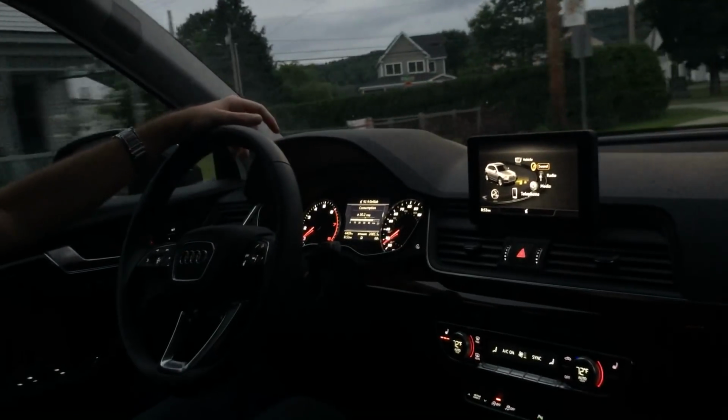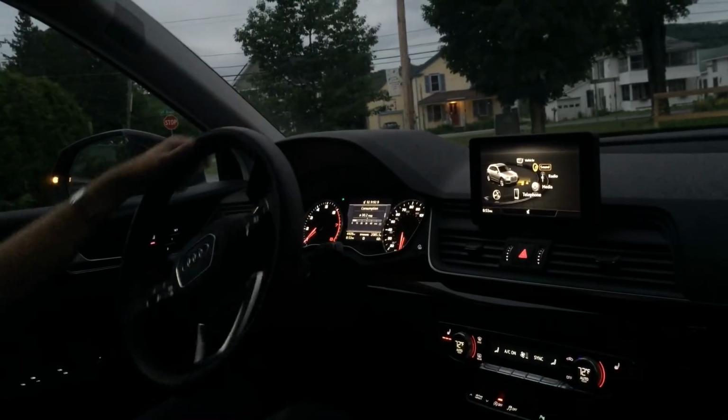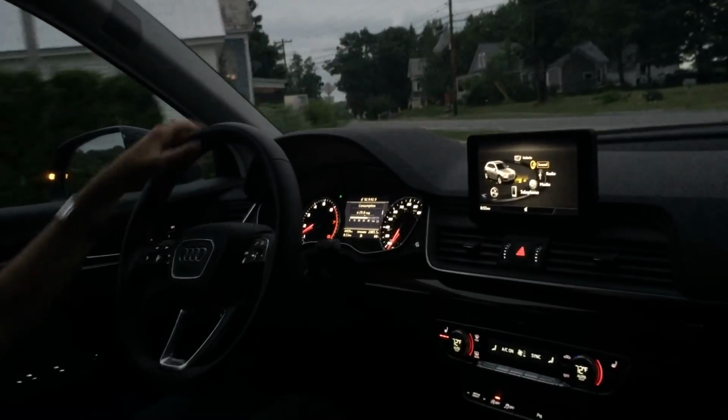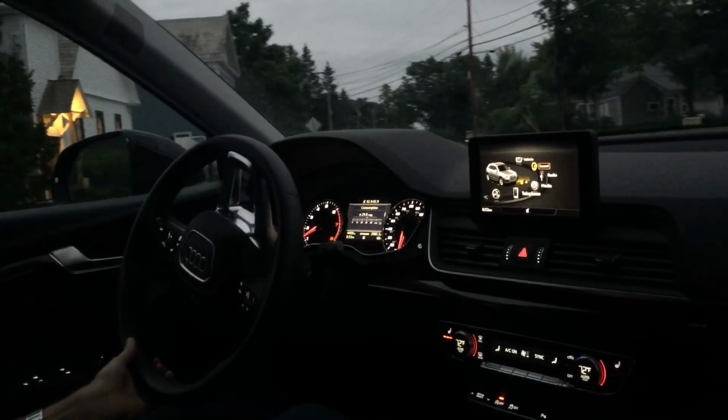Darker out, headlights looking good. These are the full LED headlights. Let's see. No, we'll not be getting in a car accident tonight.